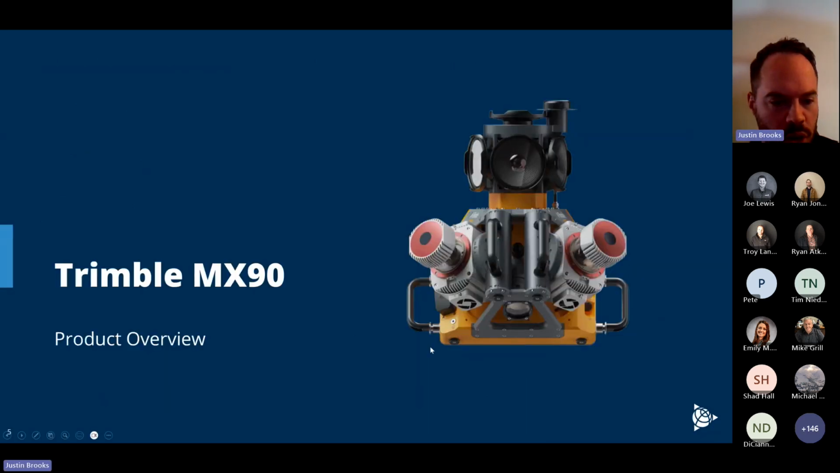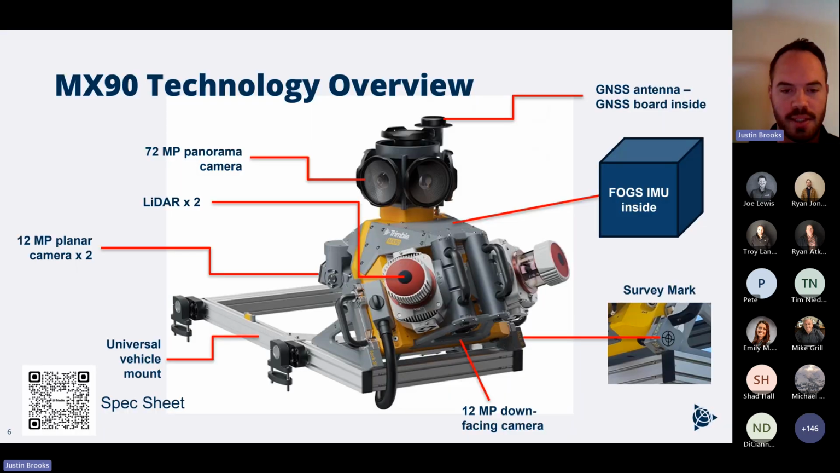and dive in a little bit more specifics on the MX90 and MX60. But I will fly through these a little quickly here, guys. So please feel free to ask questions at the end if you want me to dive into more detail. But just as I broke down those individual components for mobile mapping or kinematic LiDAR collection in general, here's where we can point to each of those components on the 90 itself.